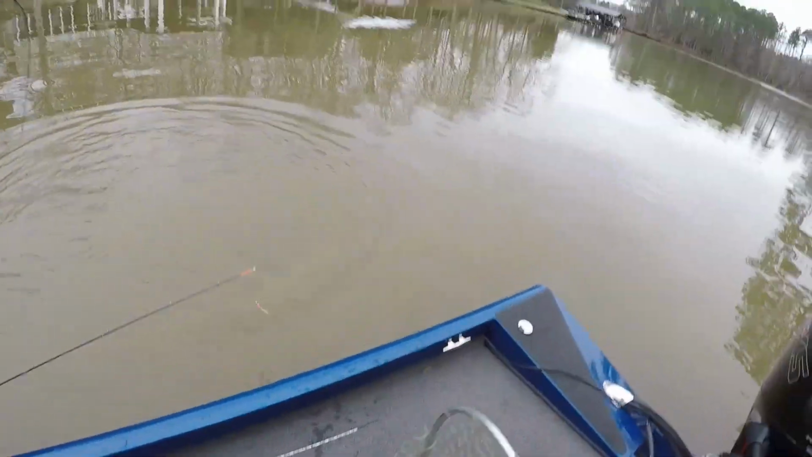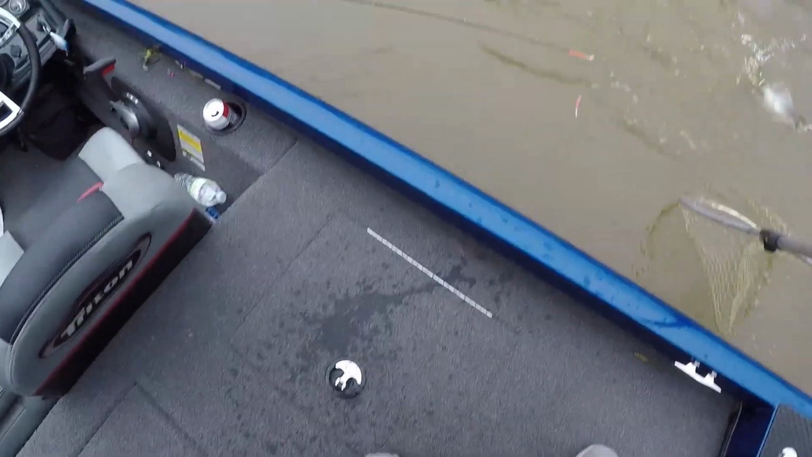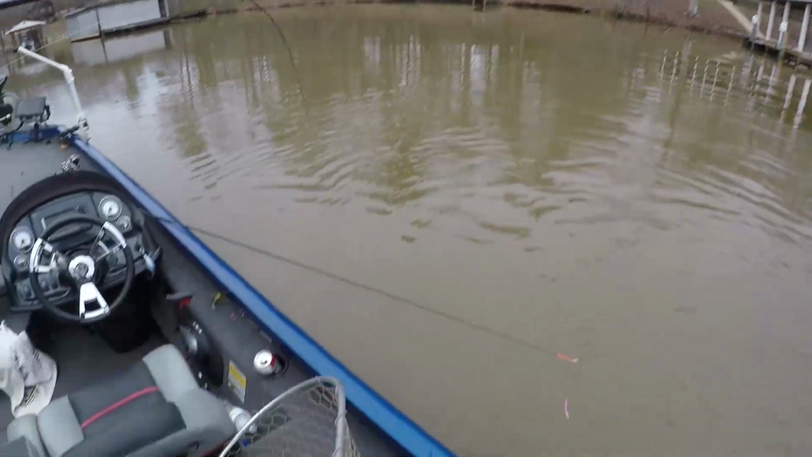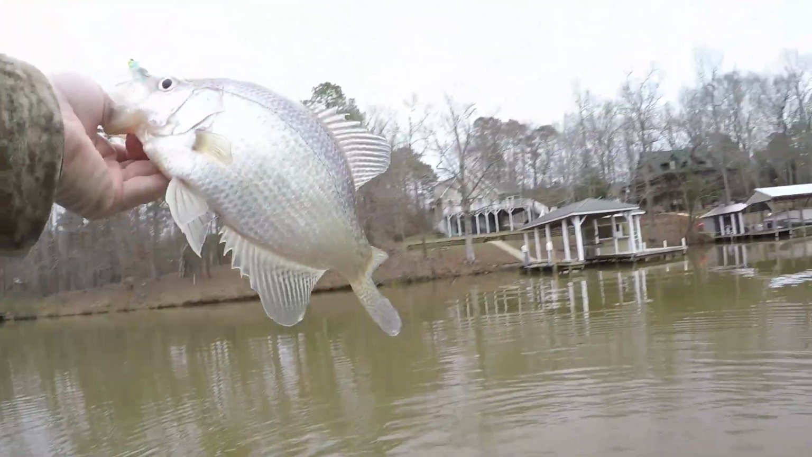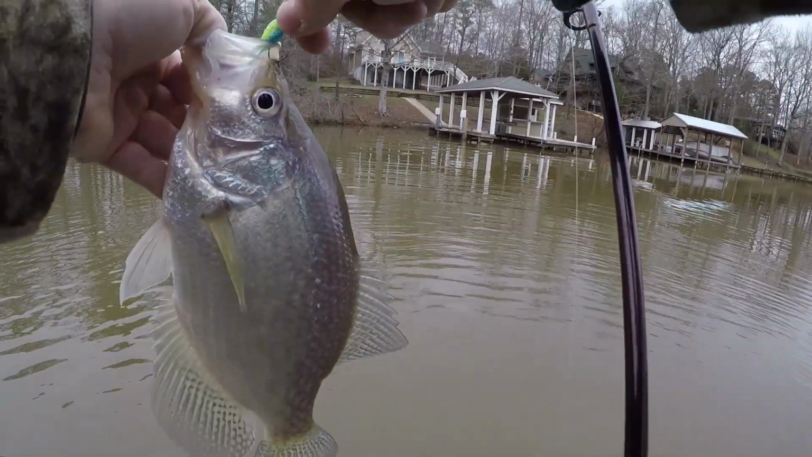I think he wanted it, but I don't think after he got it he went, oh no, what have I got a hold of? Y'all hear him throwing a fit? Wow, what a crappie. Great time of day. Woo, baby.